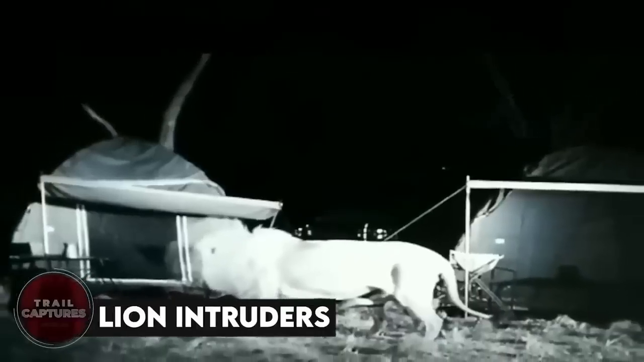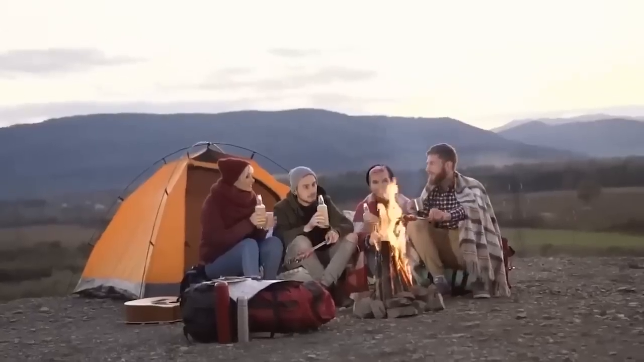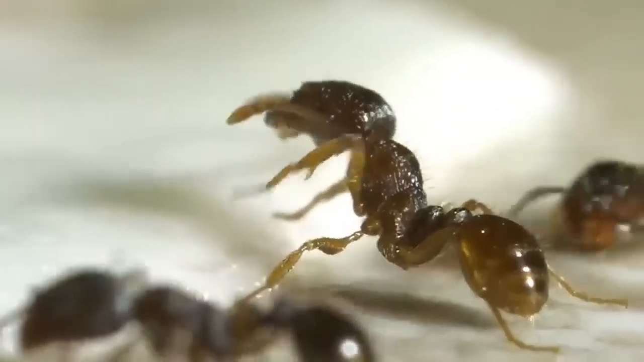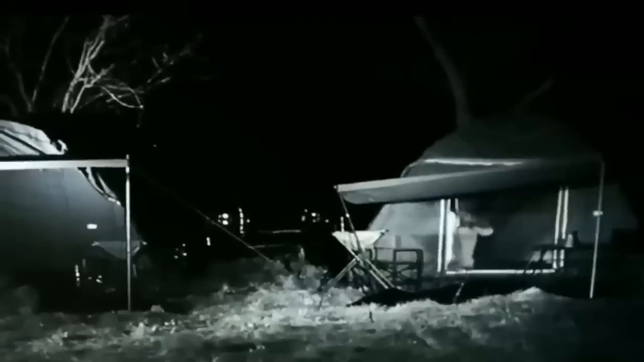Lion intruders. When you go camping, unexpected guests might drop by, like mosquitoes and other bugs if you're lucky. But if you're not, like the guy in this video, a big male lion and 2 lionesses might pay you a visit. The man was sleeping soundly in his tent when all of a sudden this happened. Luckily, he stayed put and didn't try to run away. The lion seemed more curious than anything and didn't harm him. Despite the scare, the camper had an unforgettable night.